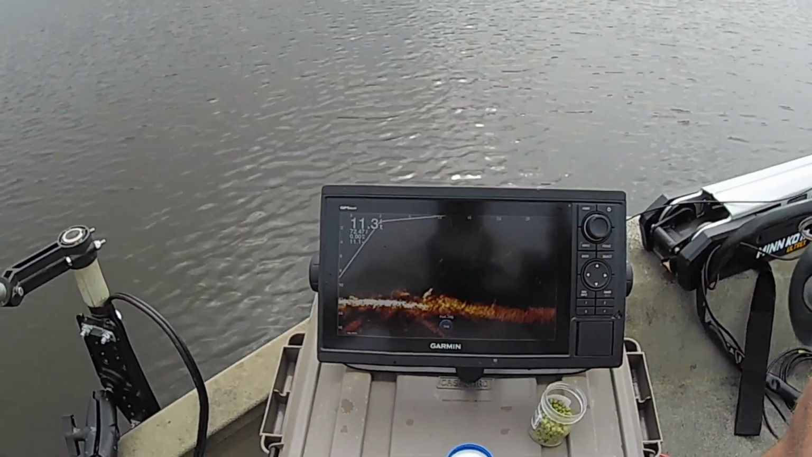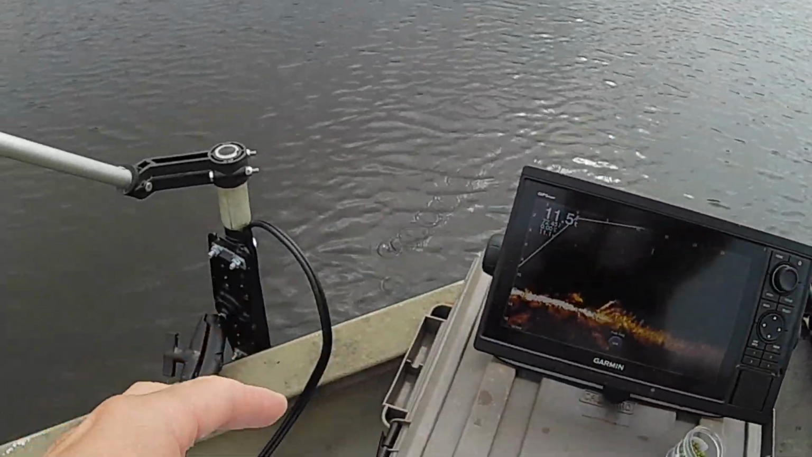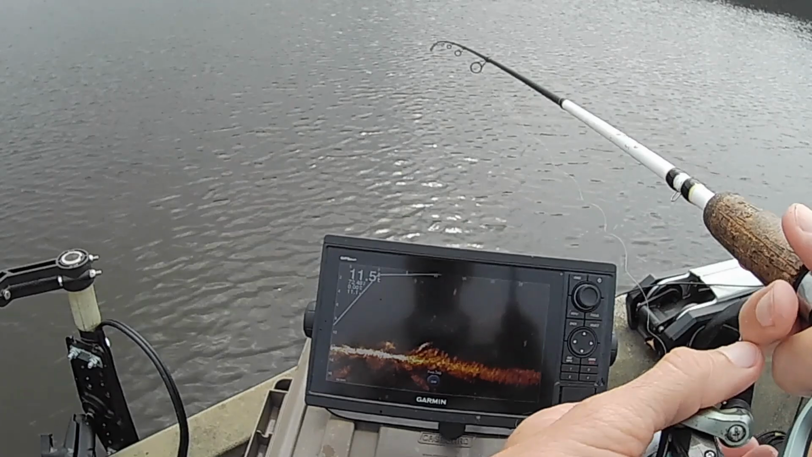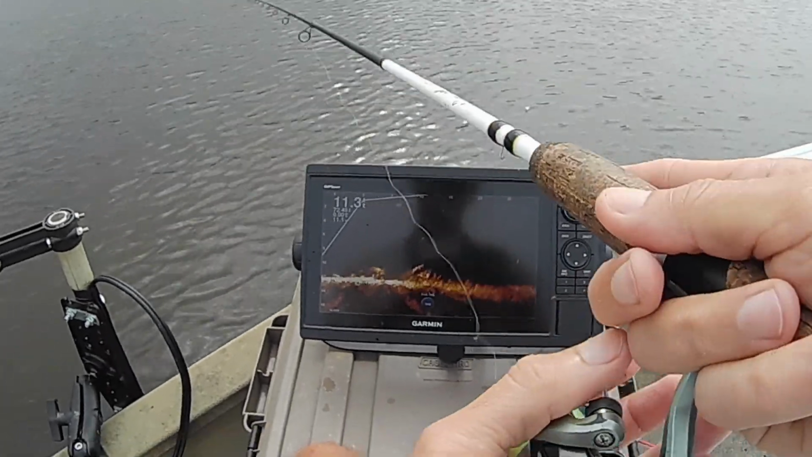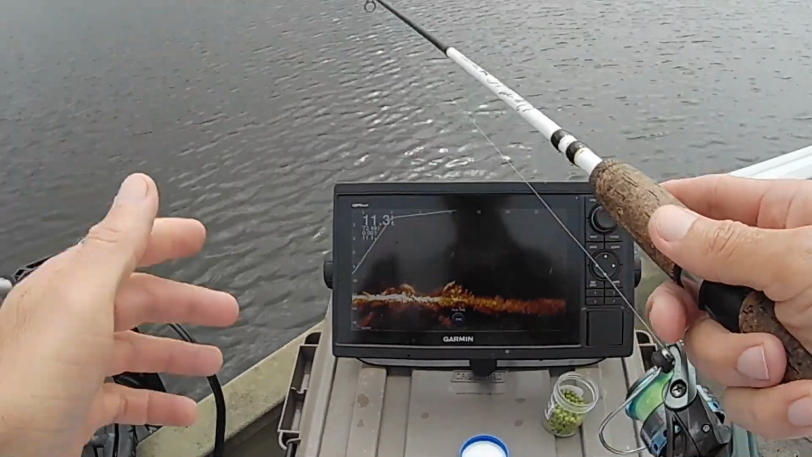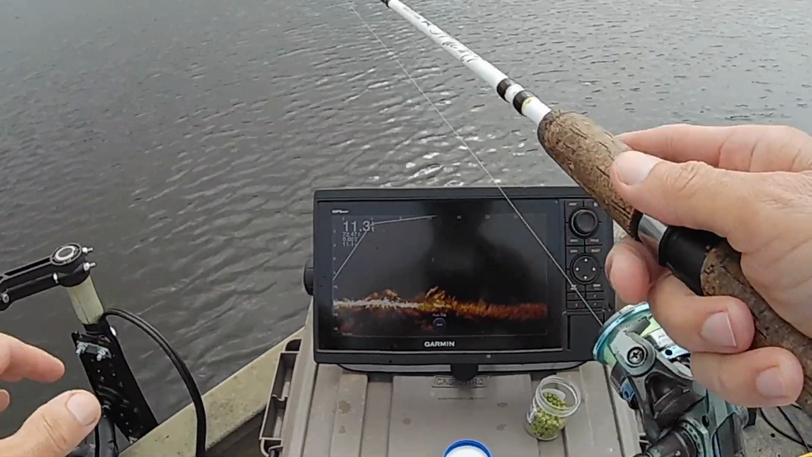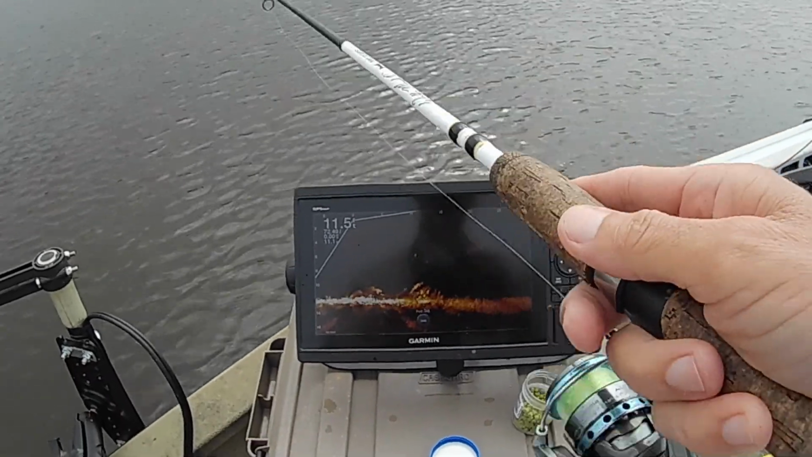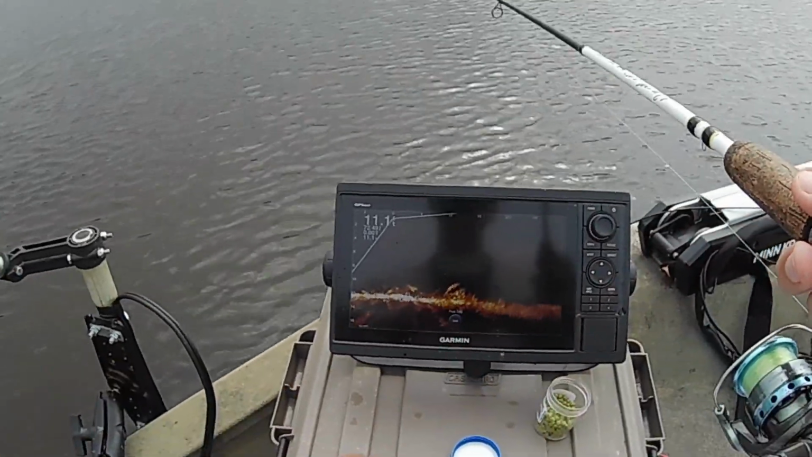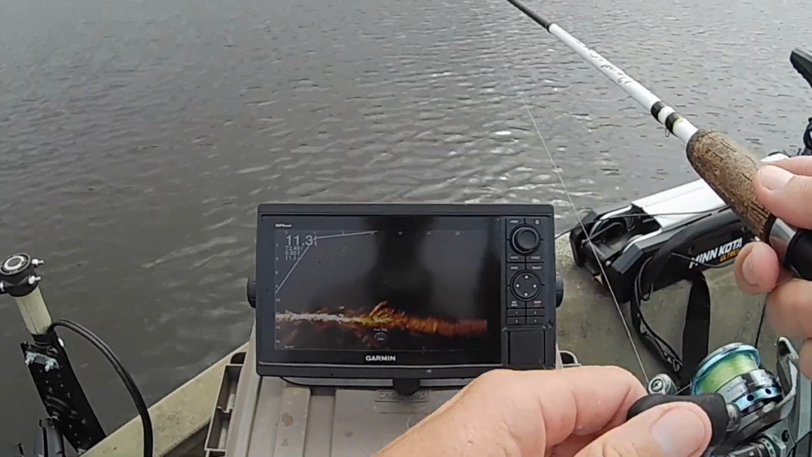But if it's just singles, 2 or 3, they'll hold real tight sometimes. I've seen other times where they'll swim out and get it, but that's not very often. Most of the time you have to be right on top of them. You have to have that jig right there in their face to get them to come out and react to it.